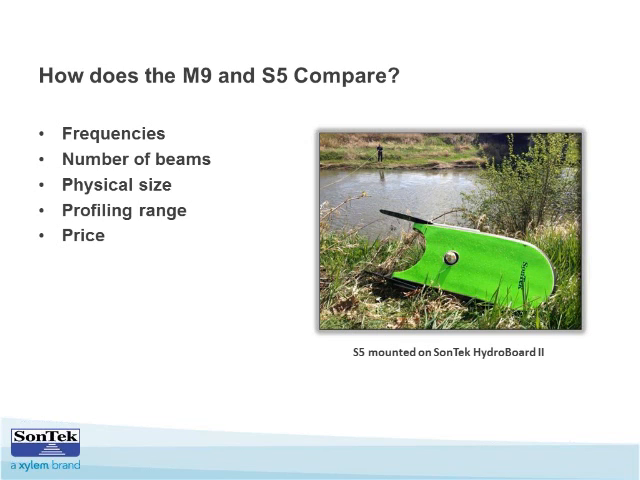Going through that first bullet, frequencies. The M9, as a lot of people know, operates in 3 frequencies, whereas the S5 operates in 2 frequencies. The reason is that we're able to get the large dynamic range the system needs with just that single frequency on the S5.